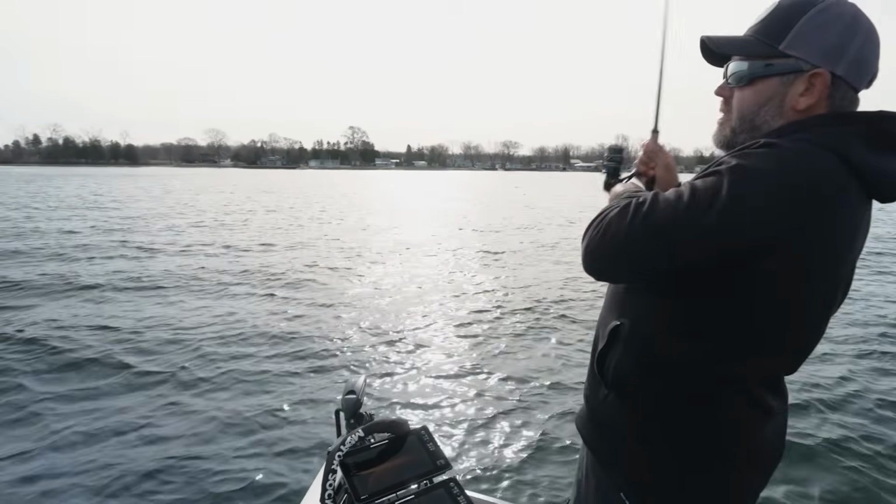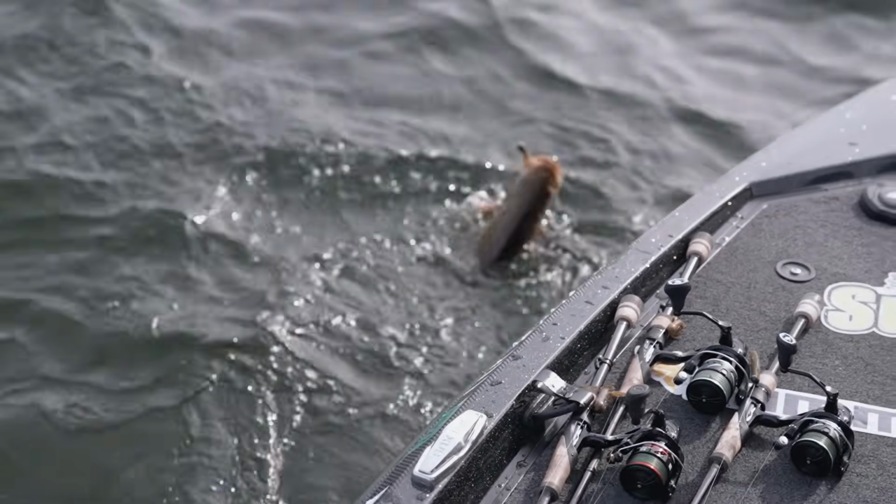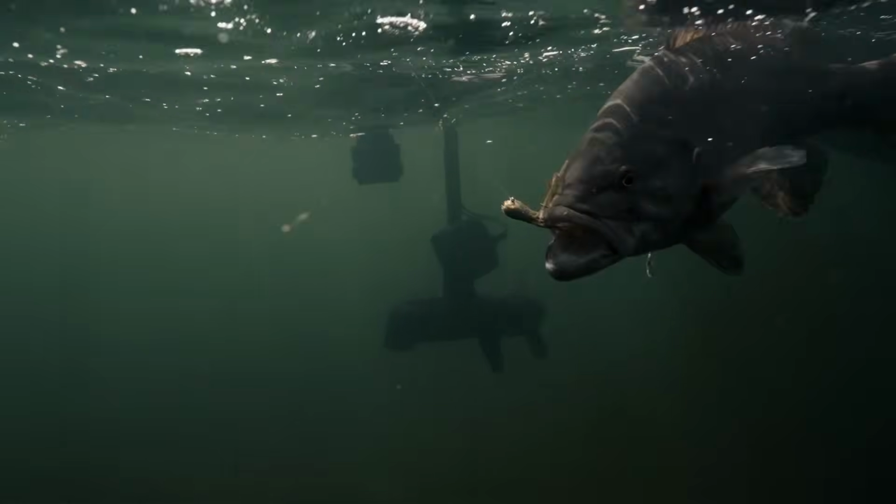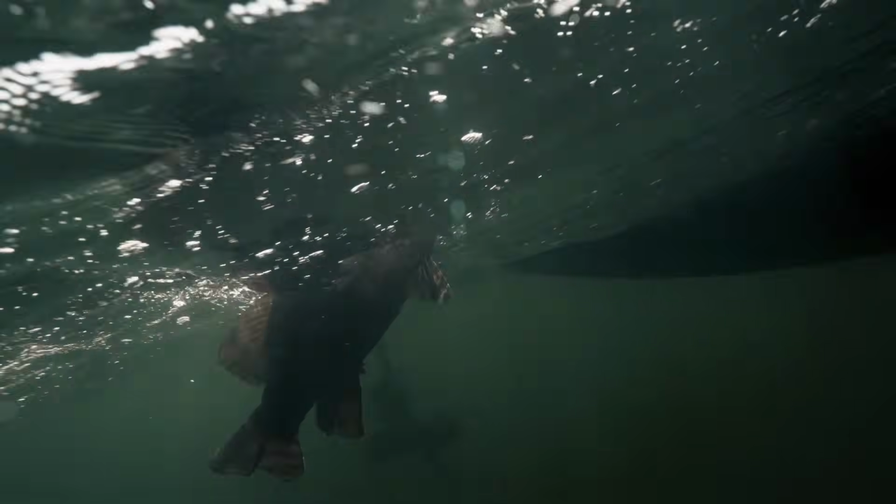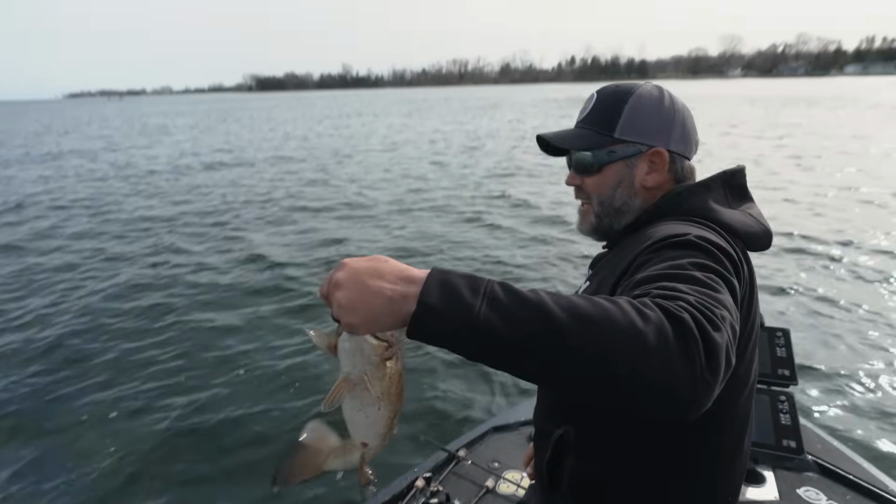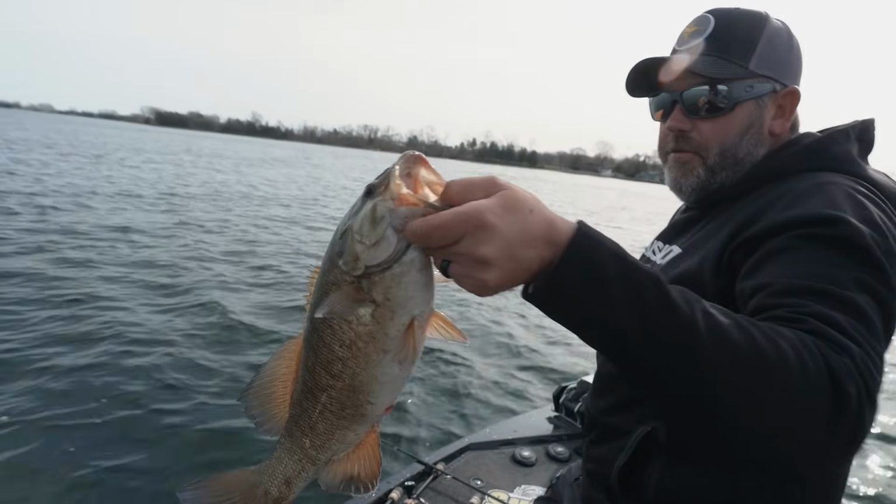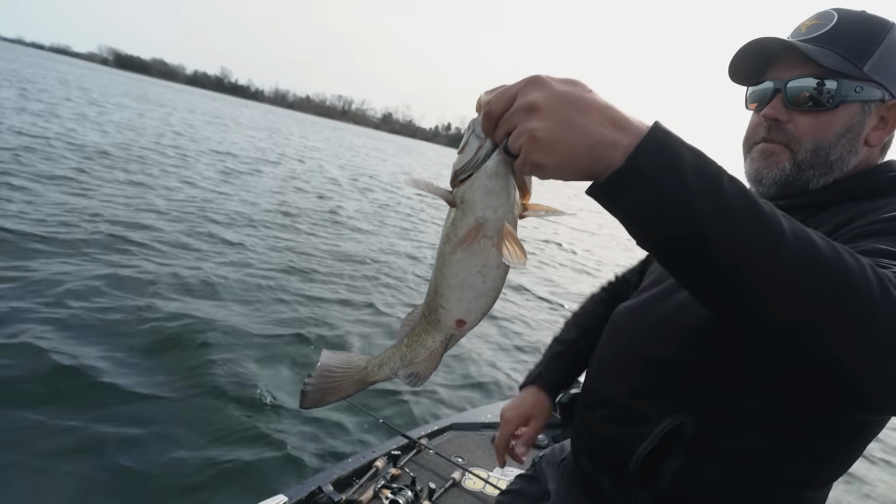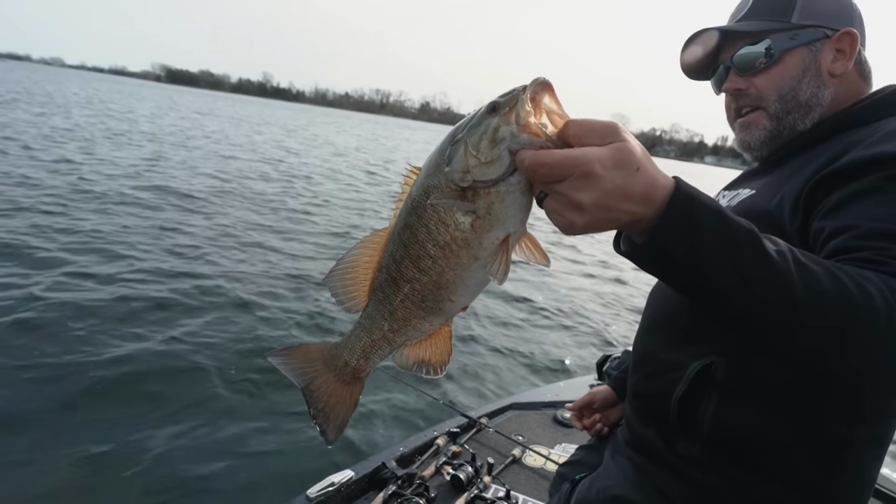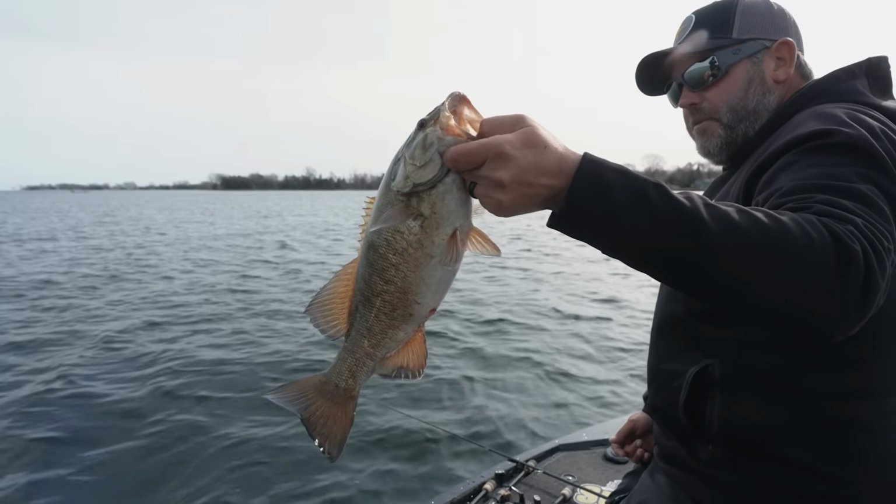You got another bass. Big beauty. The sun's kind of popping out a little bit. These fish are sitting up in like 4 feet of water, and every one we've caught off this spot is a female. So they're just up there sunning themselves, warming their eggs up, doing what bass do.